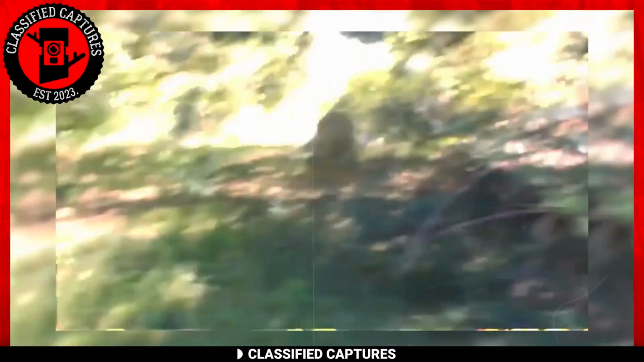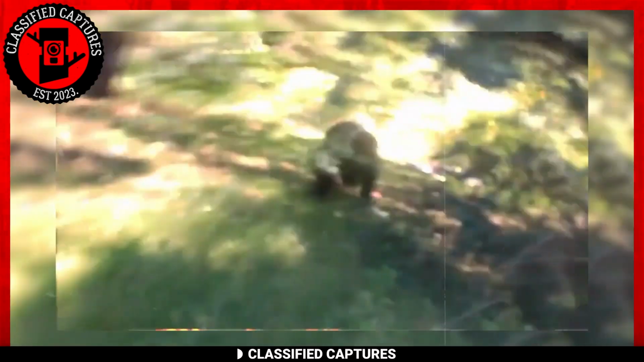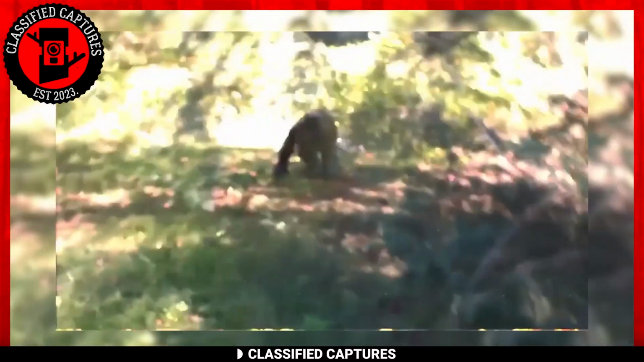This next footage is something else. A cameraman was filming what looked like a monkey in the woods, but things quickly took a terrifying turn. The creature, which appeared to be a monkey at first glance, suddenly spotted the cameraman and began chasing after him. The cameraman's shaky footage makes it hard to get a clear look, but one thing is for sure, this is no ordinary monkey. The creature moves with an eerie swiftness on all fours, with legs that seem almost human but not quite upright. And if the cameraman's reaction is anything to go by, it's clear that this creature is something to be feared.